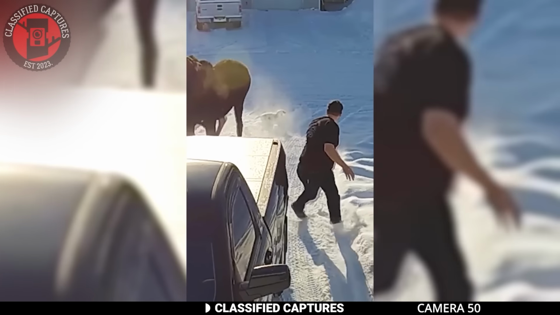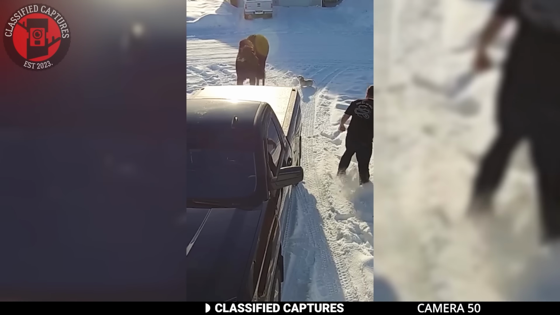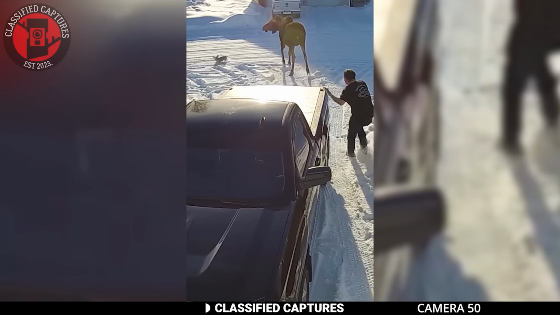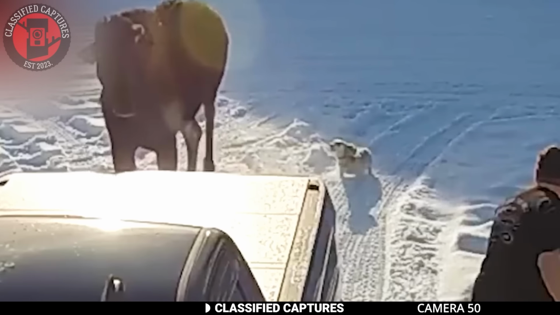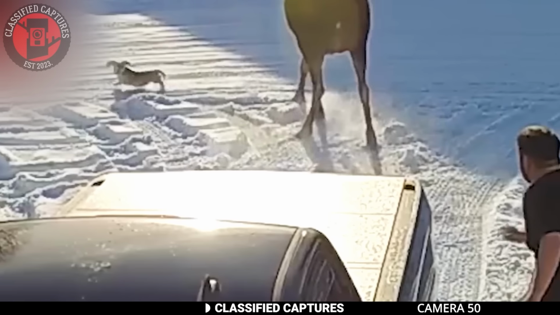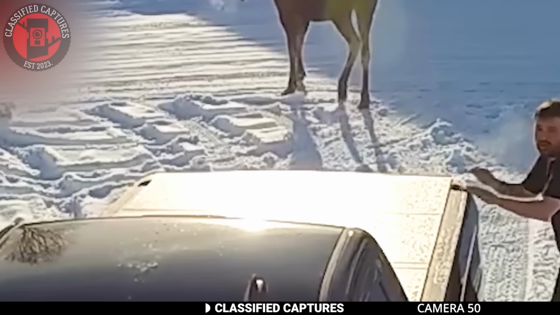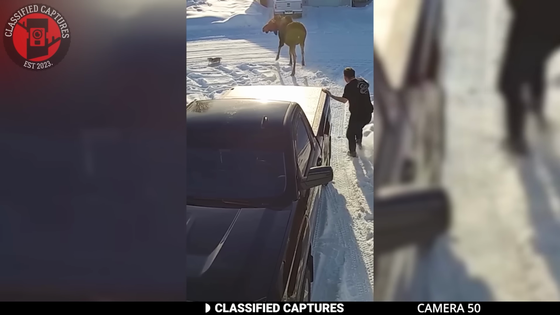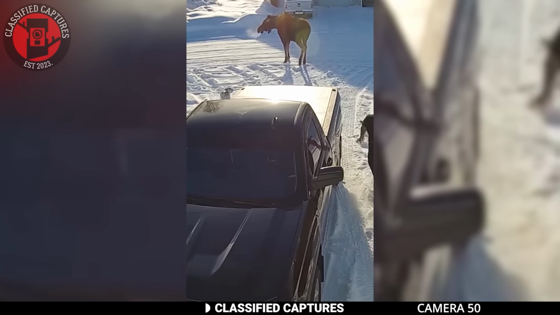Luckily, he moved out of the way. From what we can tell, this moose is not a morning person. The dog, on the other hand, seems to have a lot of energy because it starts to bark at the huge moose in an attempt to save its owner. Luckily, the moose did not attack any further, and the man called his dog and both retreated to the comfort of their home.